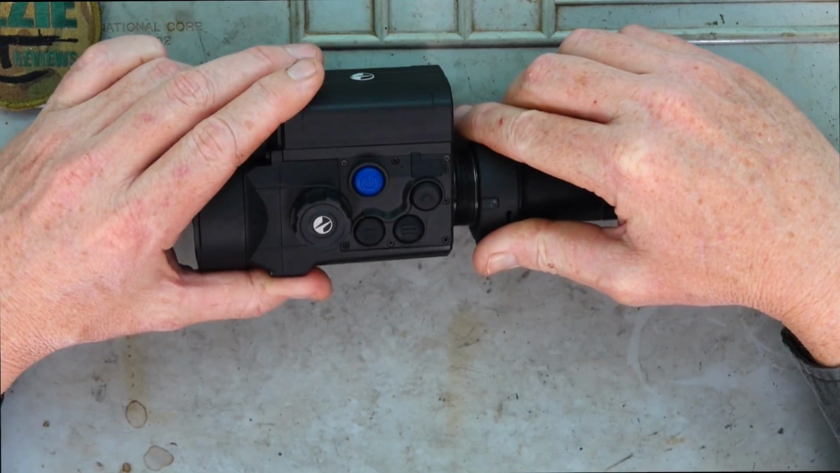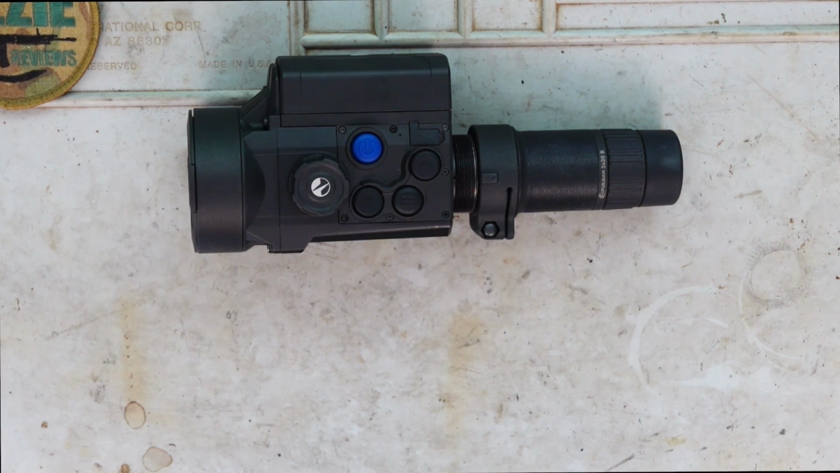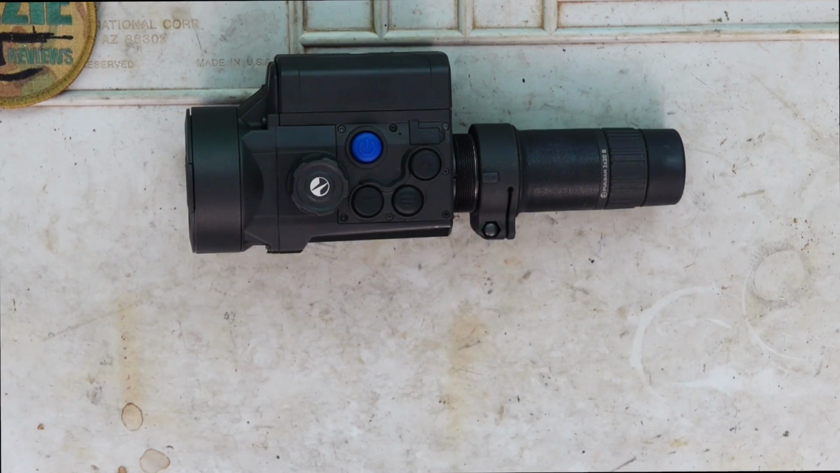Now, the recoil that this can withstand is up to 375 H&H, 6,000 joules, they say, officially. So I can't see the majority of shooters, especially here in Australia, having any issues with mounting it to, say, a 308 or 300 Win Mag, some of your favourite calibers out there.